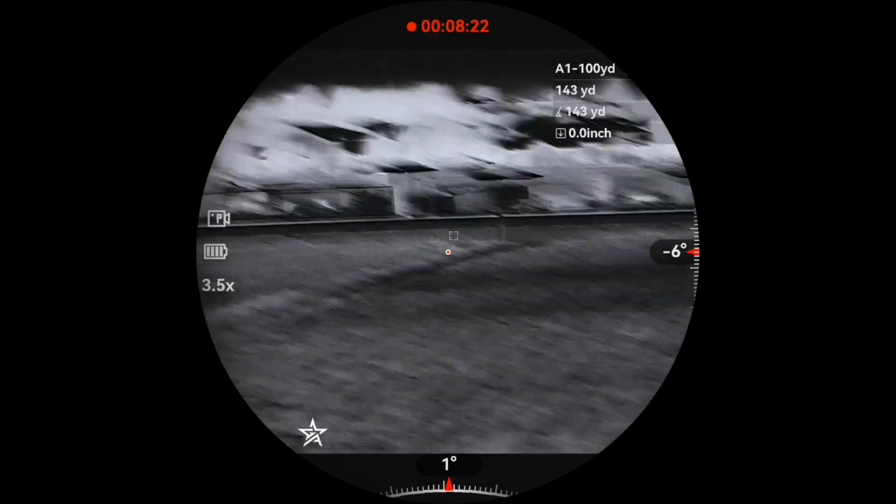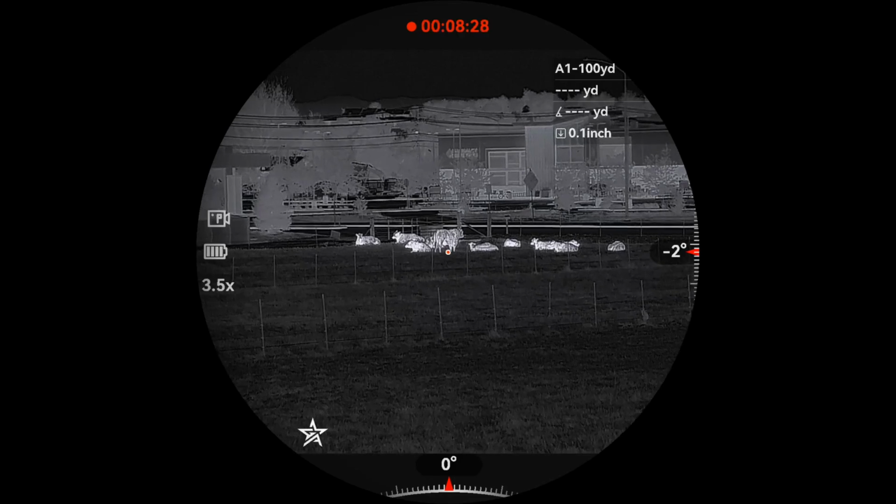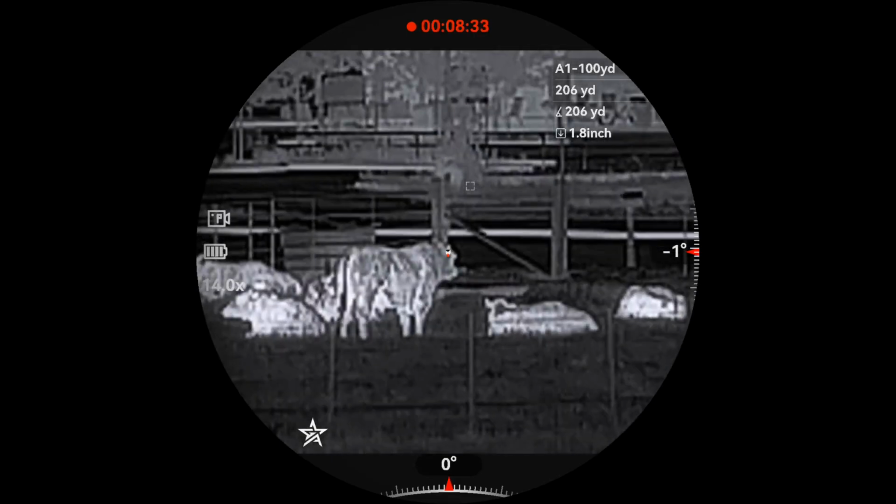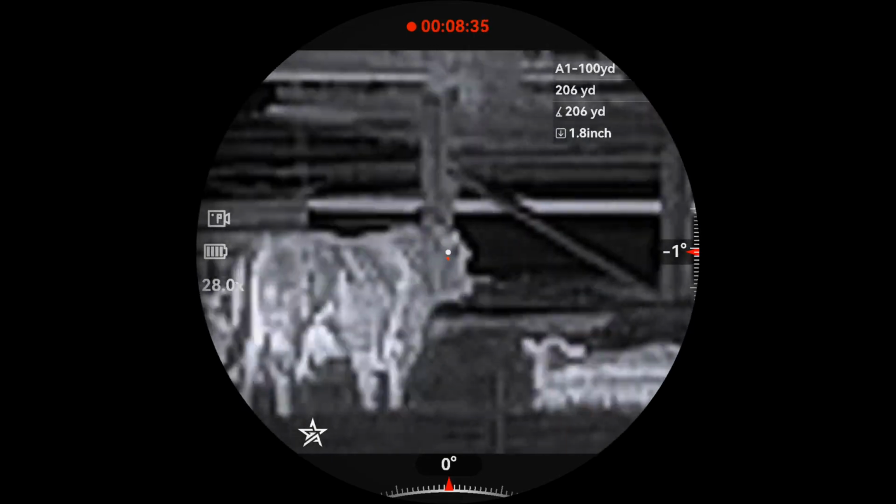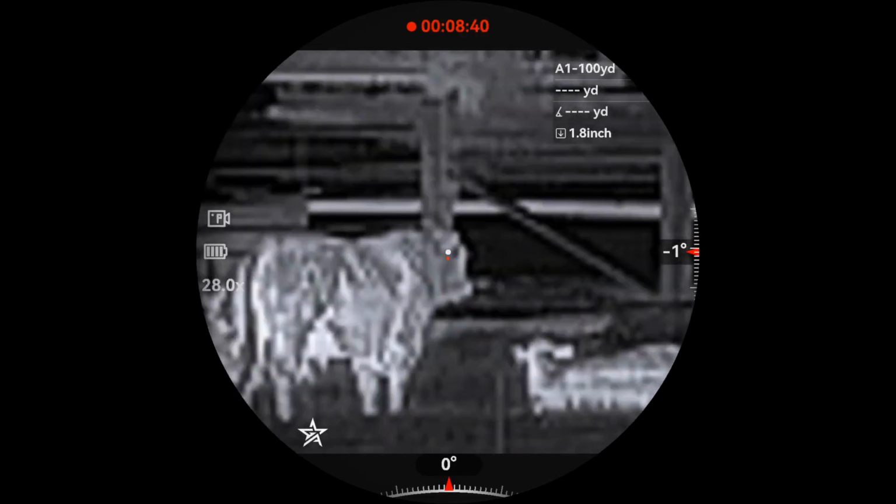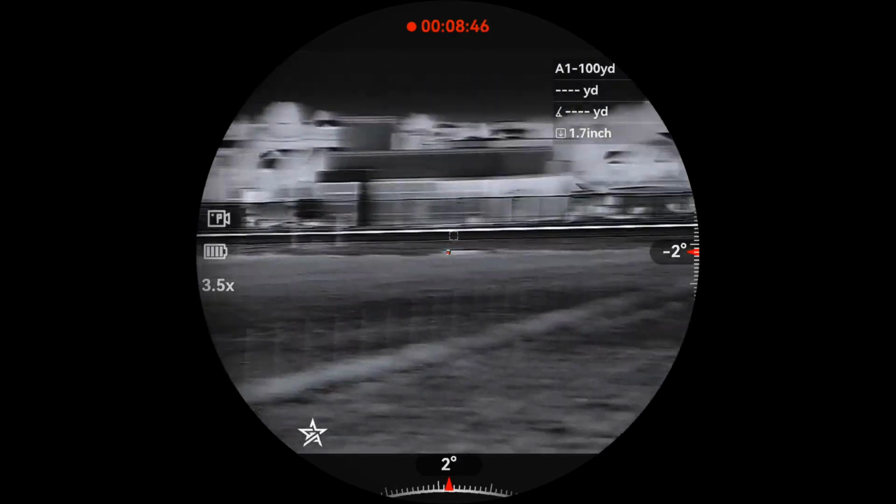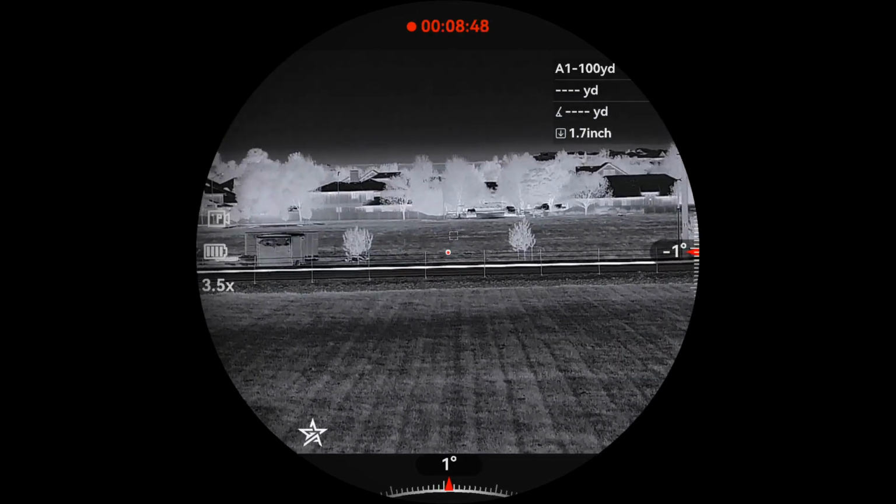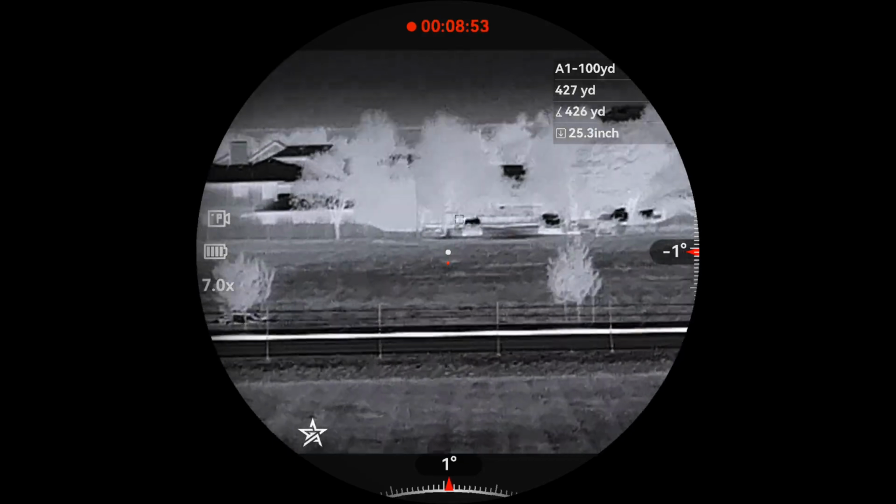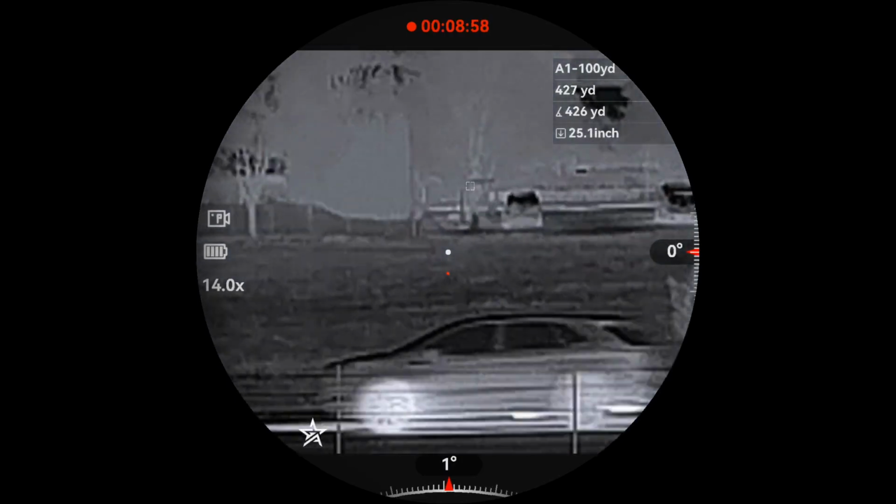Let's move over here to the cows real quick and just show you. We're going to shoot a cow, 206. And so we would aim right where that red dot is, okay? So at 200 yards, 1.8 inches difference, but right where that red is, it'd be real easy for a fine aiming point there. Let's do something a little further out. Okay, 426. And so let's say that was a coyote out right there. You're shooting it. Real easy to aim there.